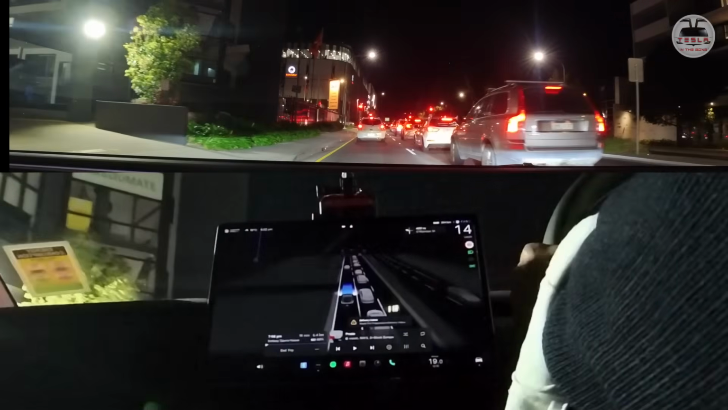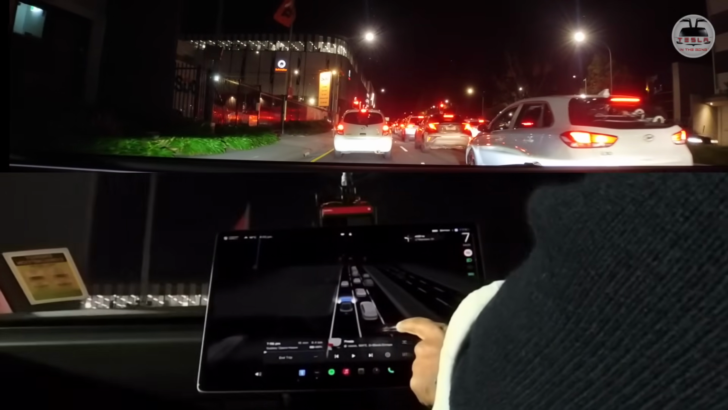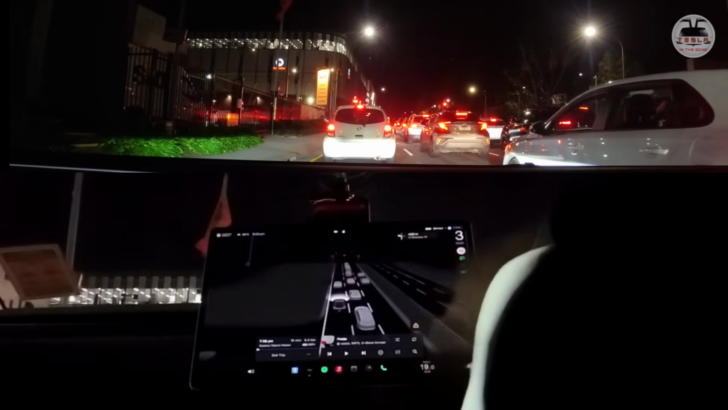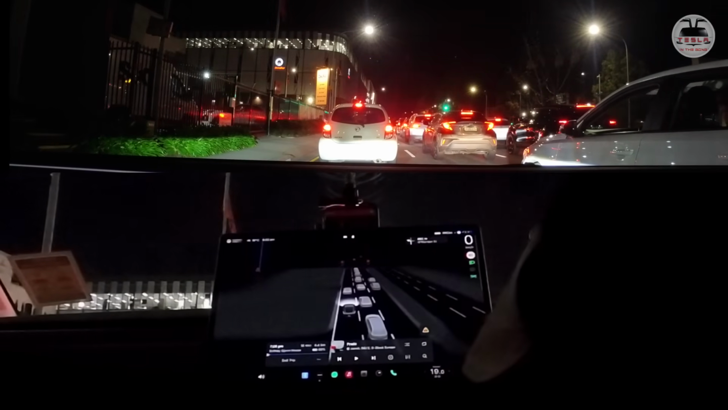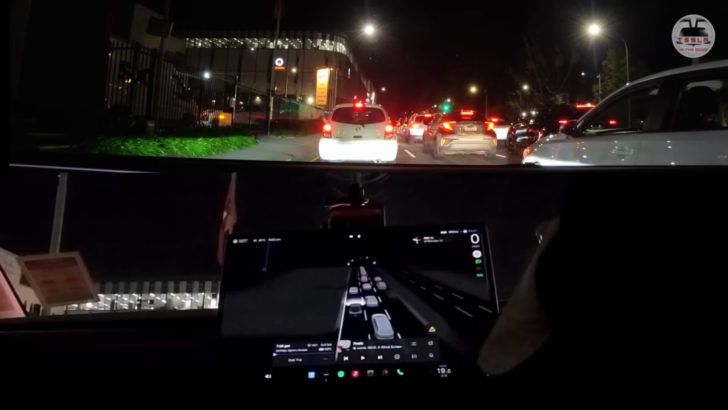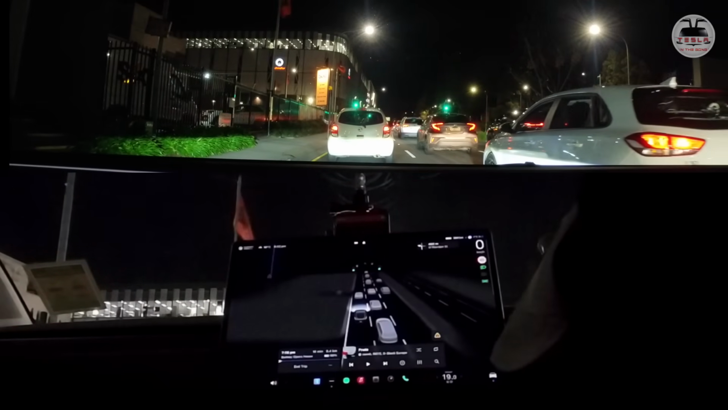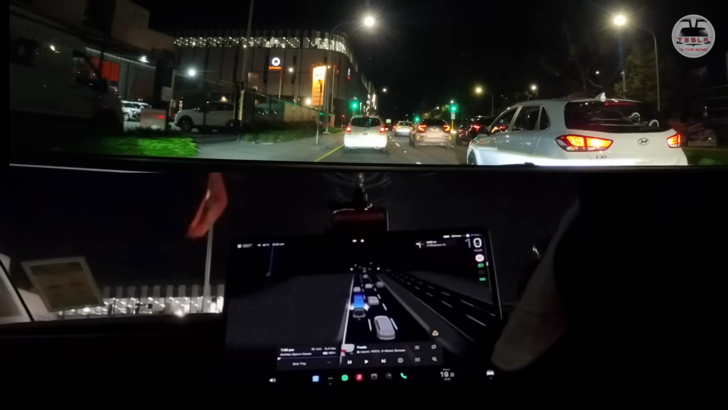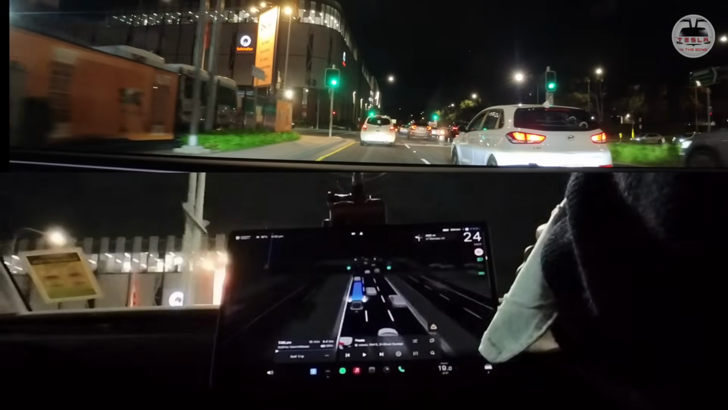Okay, I'm going to just push this away. The rep who gave me the vehicle told me that this is that undelivered vehicle. So I do have other Teslas of my own, but none of my Teslas have hardware 4. So this needs hardware 4. So right now, the Highland Model 3, the Juniper Model Y, and I believe a few of the late 2023 Model Ys also had that.